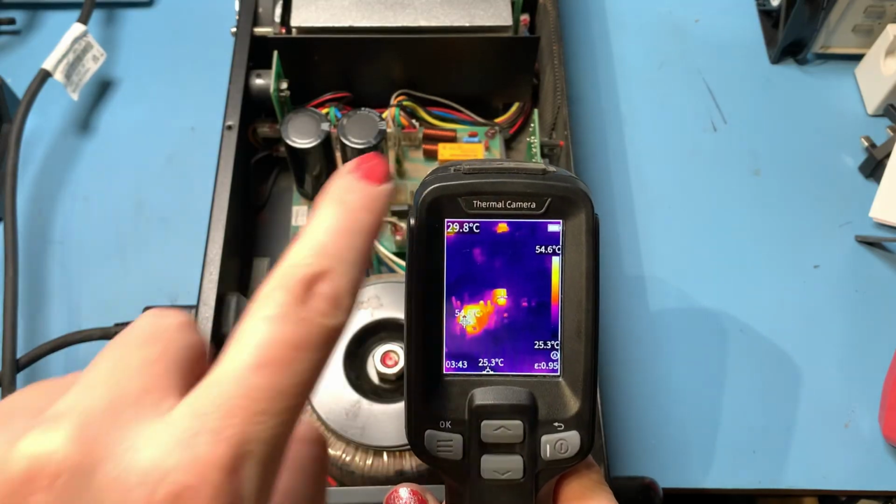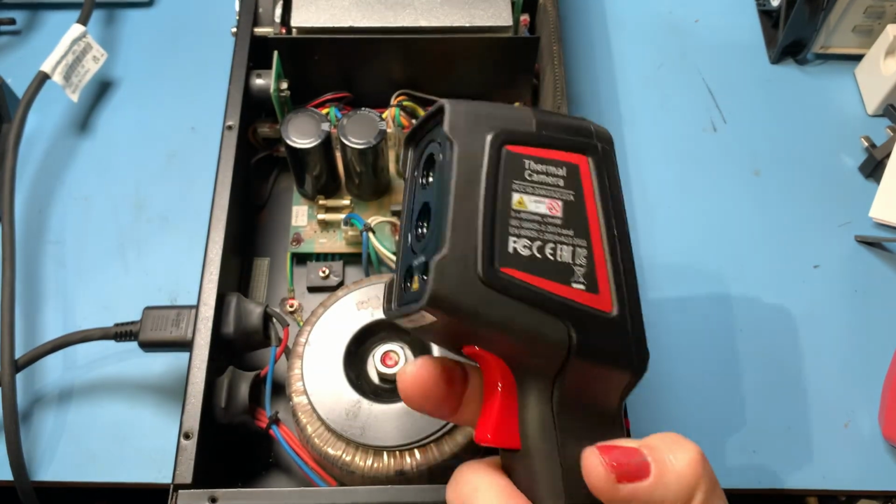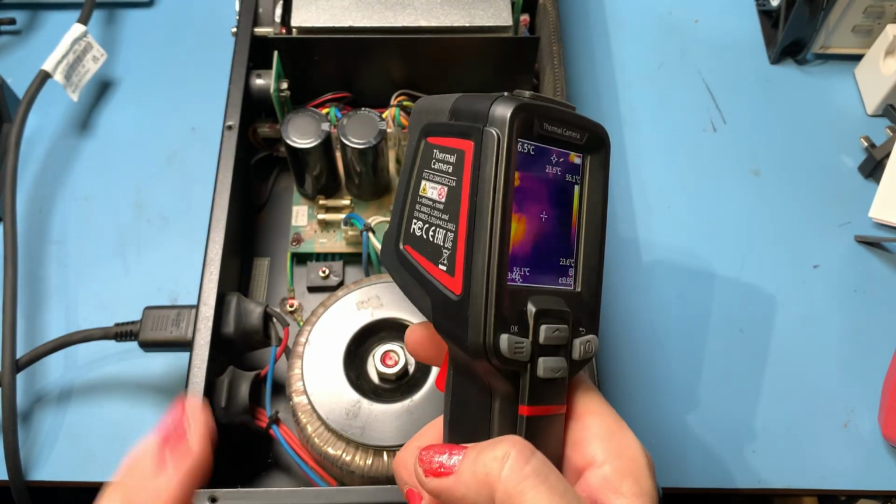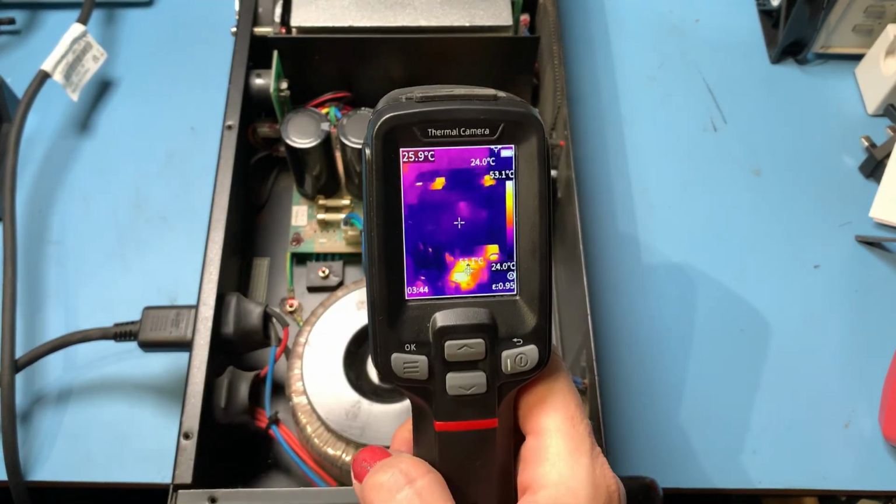It's really nice and clear to read. Feels really nice and solid to use and hold. It's not light because you've got that big battery in there, that 16-hour battery.